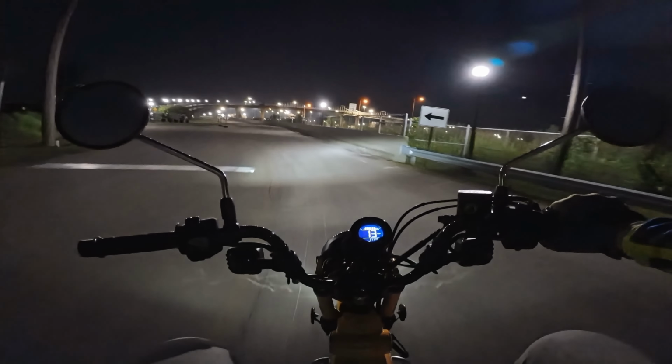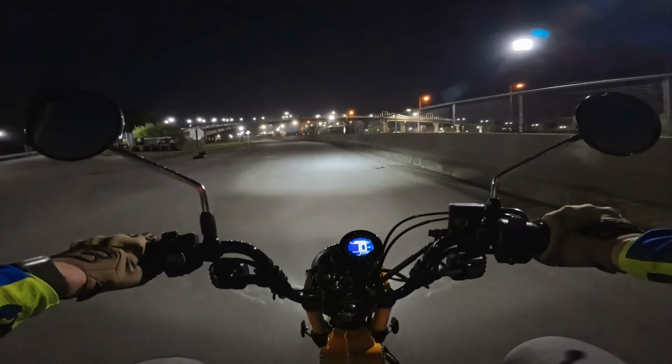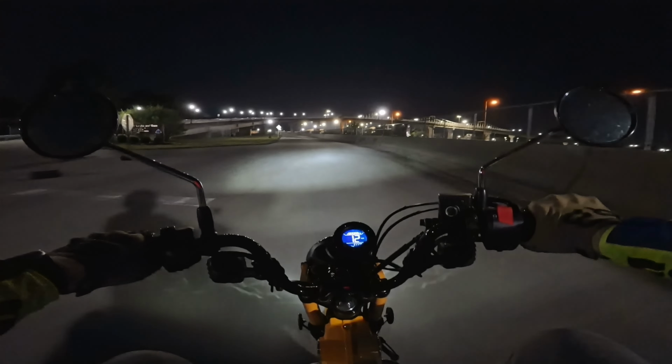I don't know if you're supposed to go through here. Yeah, so this is the McAlpine locks.